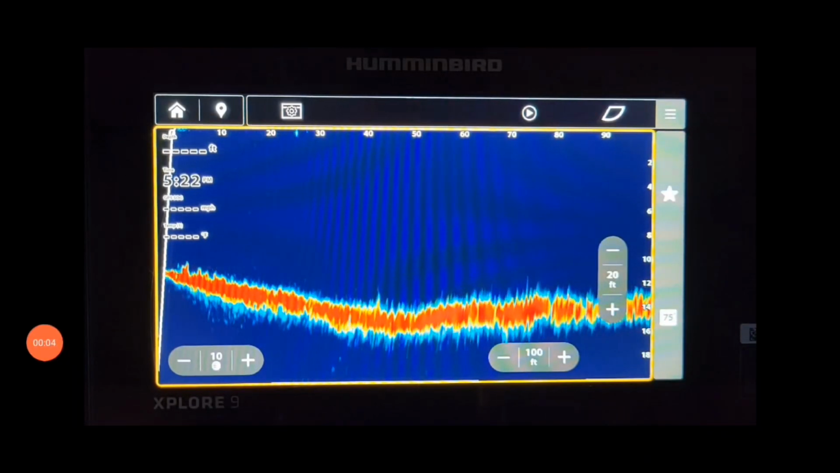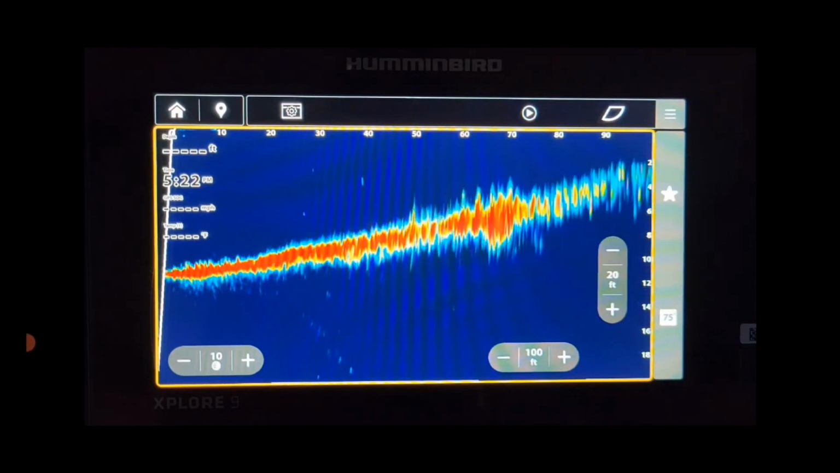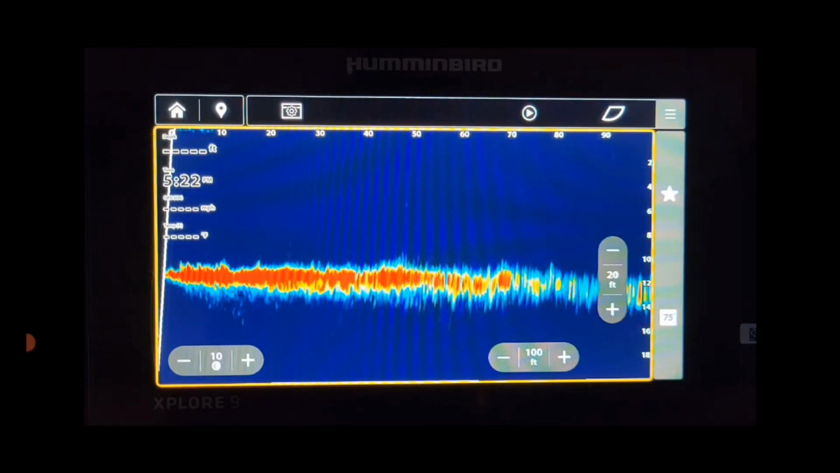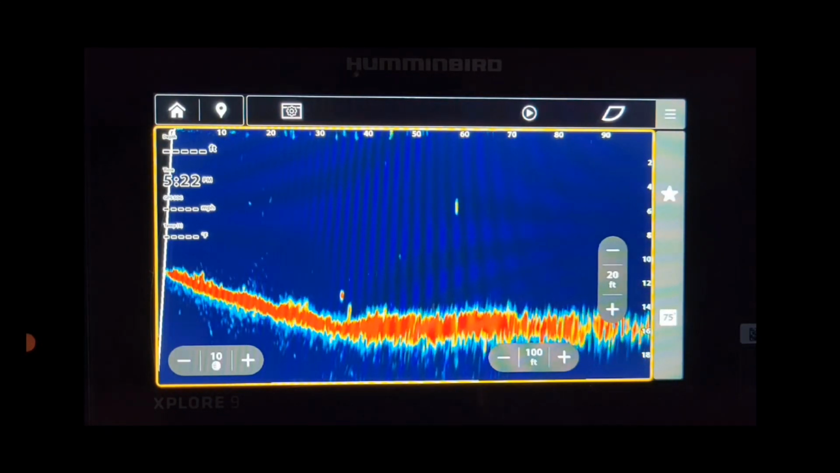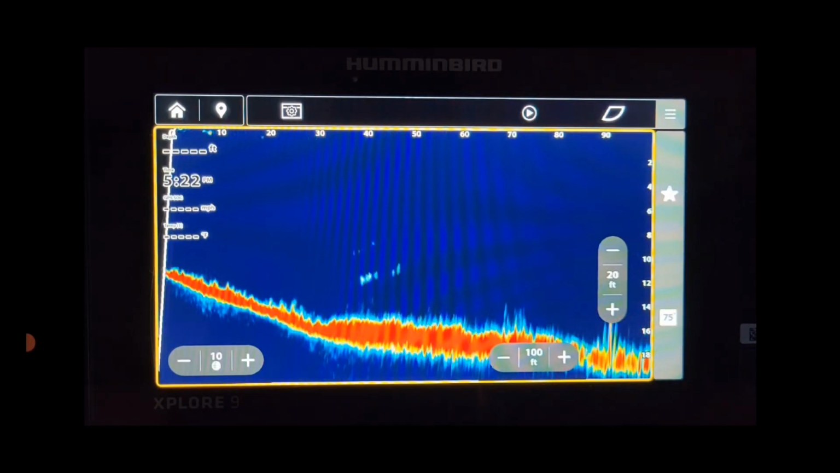All right, guys, we got the Mega Live transducer down in the hole in forward mode. We're sitting in about 11 feet of water. We're scanning up towards the shore right now. 100 foot out is the bank. Now we're looking out towards the basin. We see a little fish down there on the bottom left. There's one suspended up in the middle of the screen there at like 60 feet.